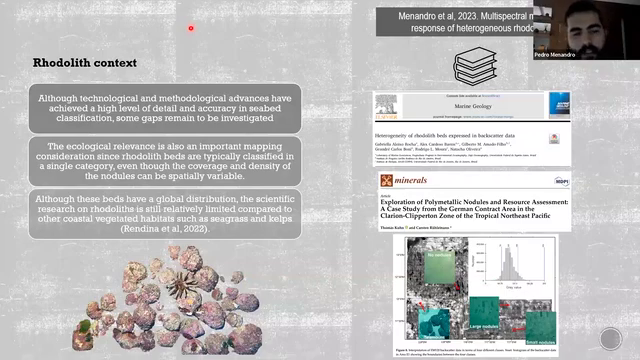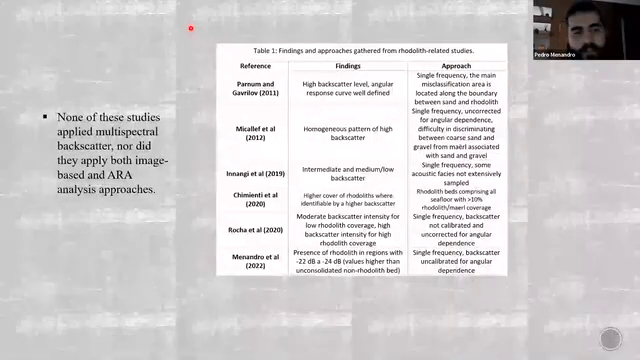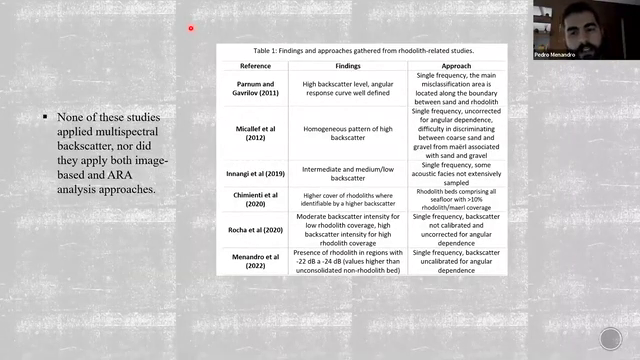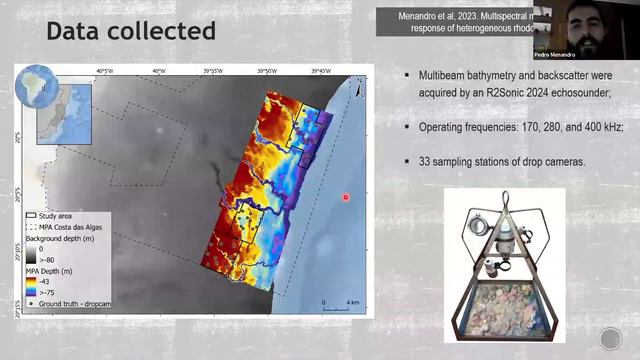So it's important for my chapter. Here are some studies on backscatter and rhodoliths. We can see that none of these studies applied multispectral backscatter on rhodoliths, nor did they apply combined approaches, the angular range and image-based analysis. So it's a gap to be investigated.